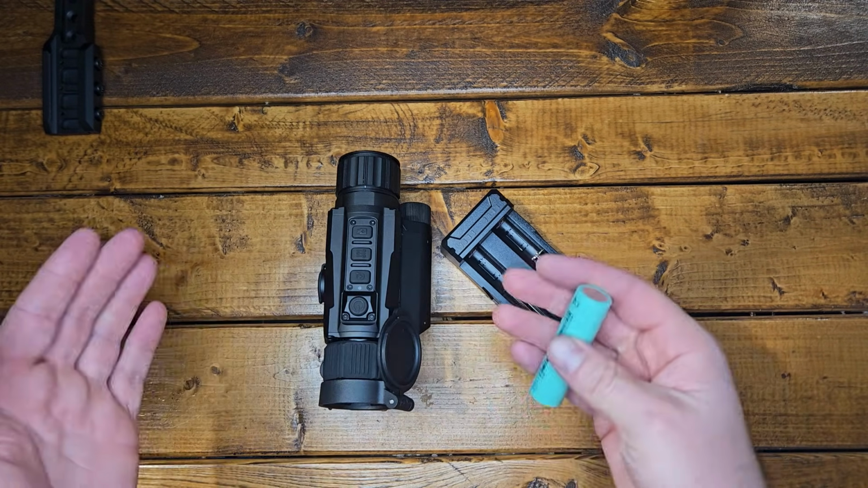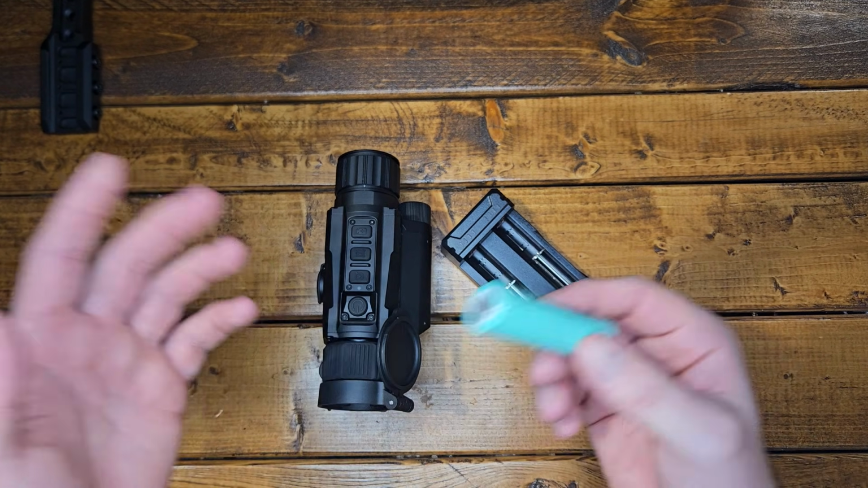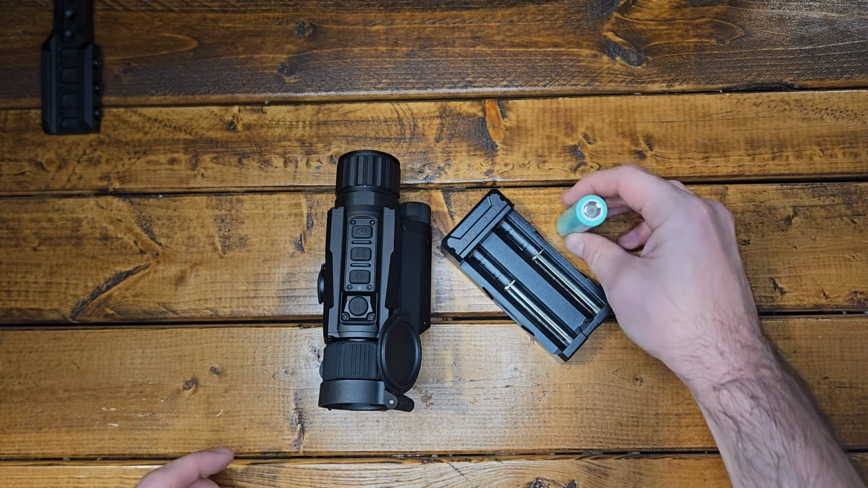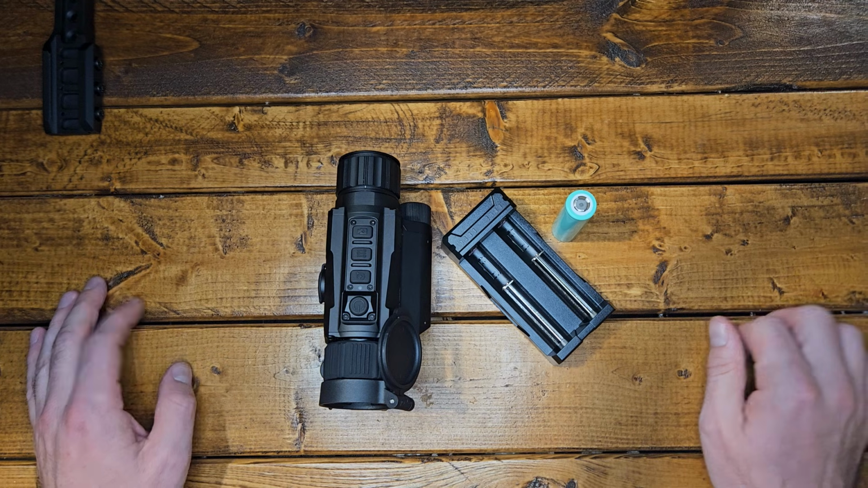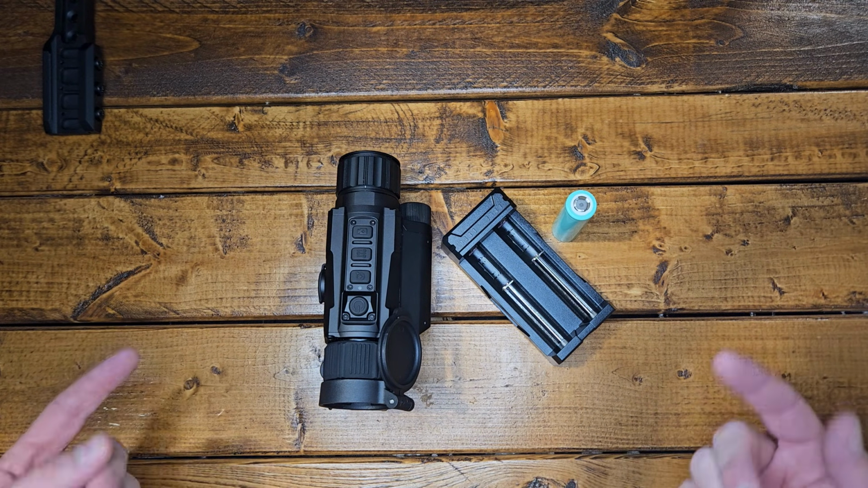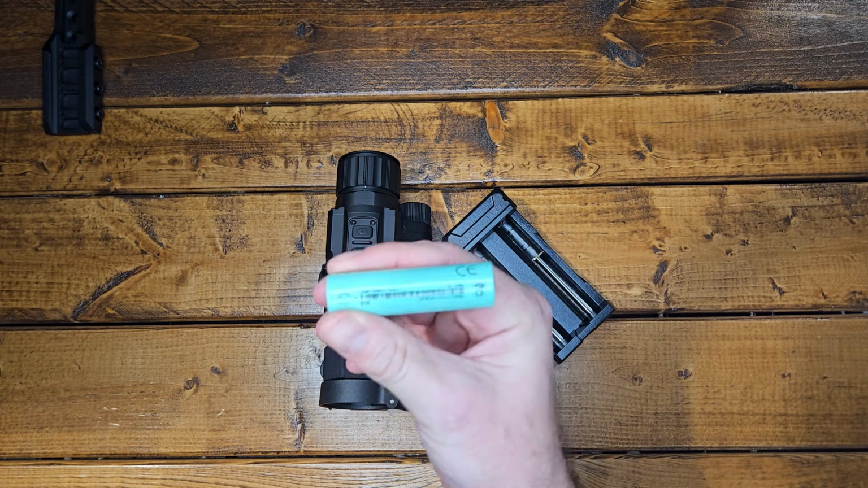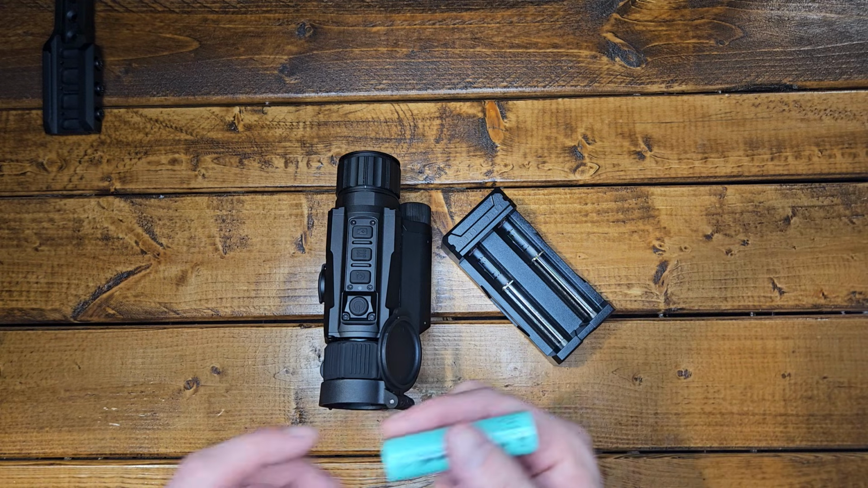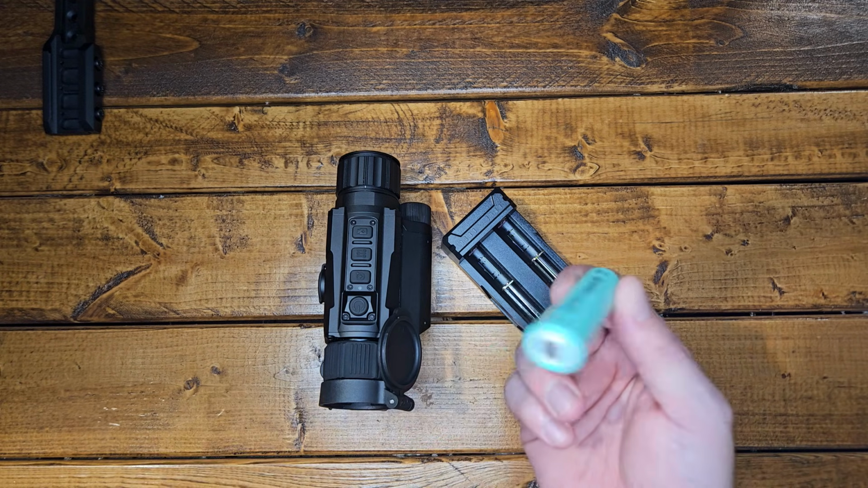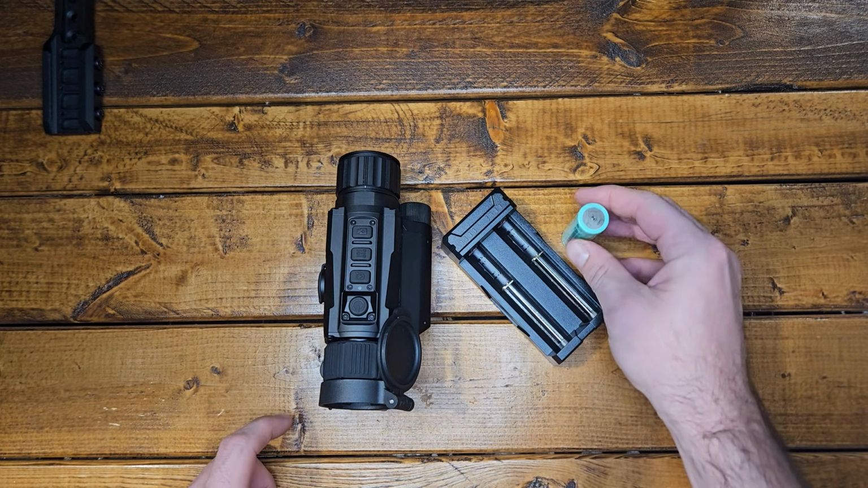If you were out for the whole night, 2 batteries would be plenty of power to run you all evening on your hunt, or your lookout, or whatever you were doing. If you need extended power, they do sell these separately. And if you think you're going to be out camping or away from anywhere you can charge anything for an extended period of time, I would just pack a few extra of these batteries. This thing is pretty power hungry.